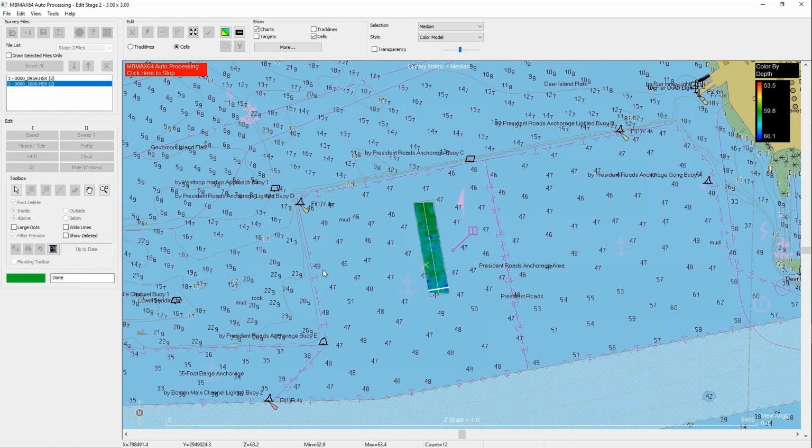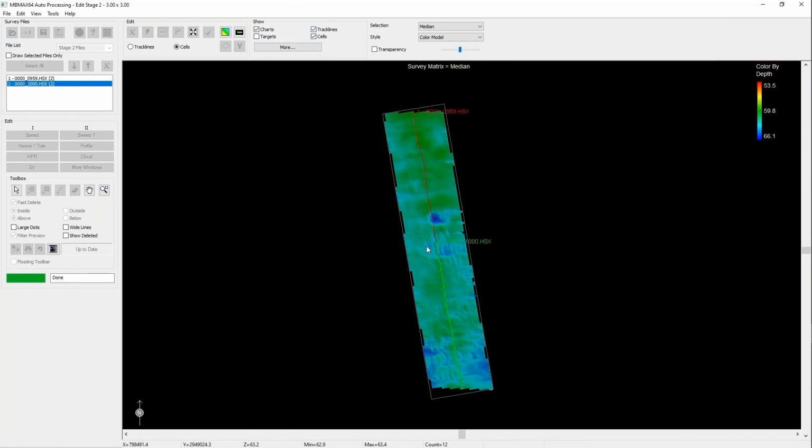In this version, what it's doing is it's actually loading each file, and you'll notice on the left-hand side, my file list has 2 files. I unchecked the box to only process 1 file at a time, and you'll notice there's 2 track lines.